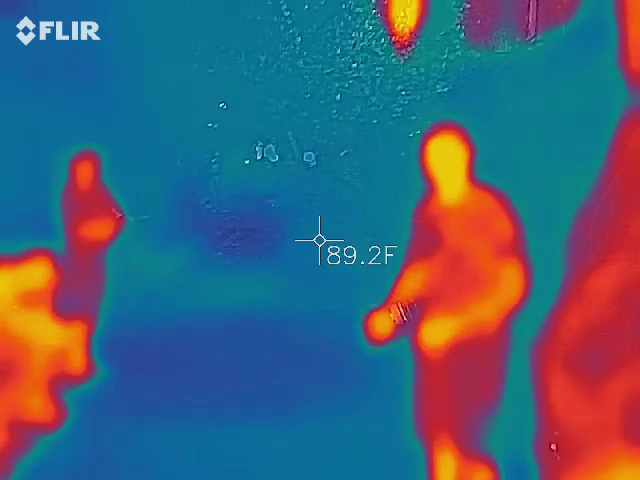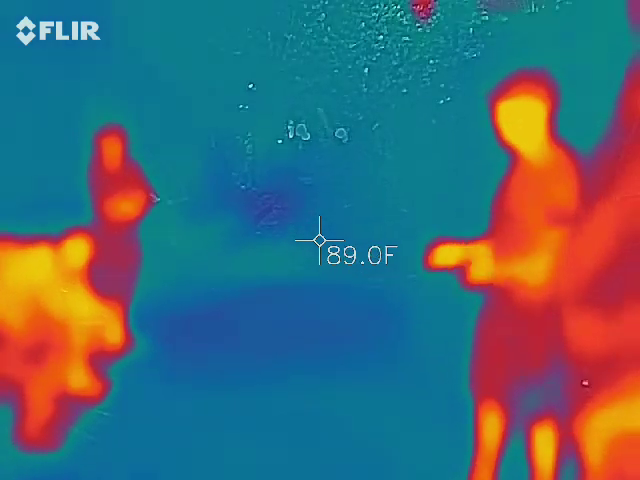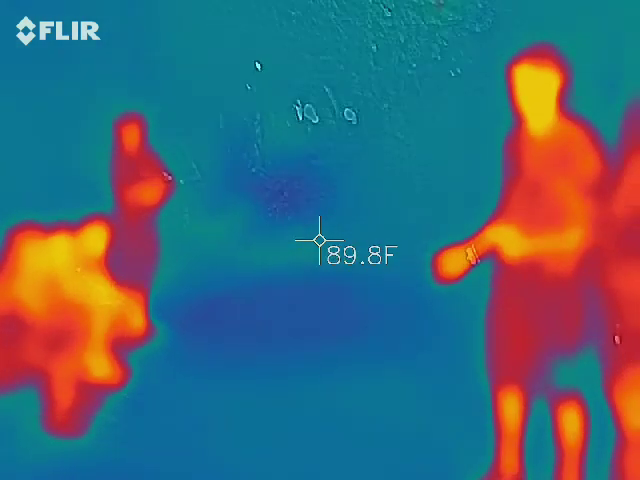If you want to look it up on your computer, by all means, look it up. It's online. You can't miss it. It comes up right in the search page. So, that's the big story there.